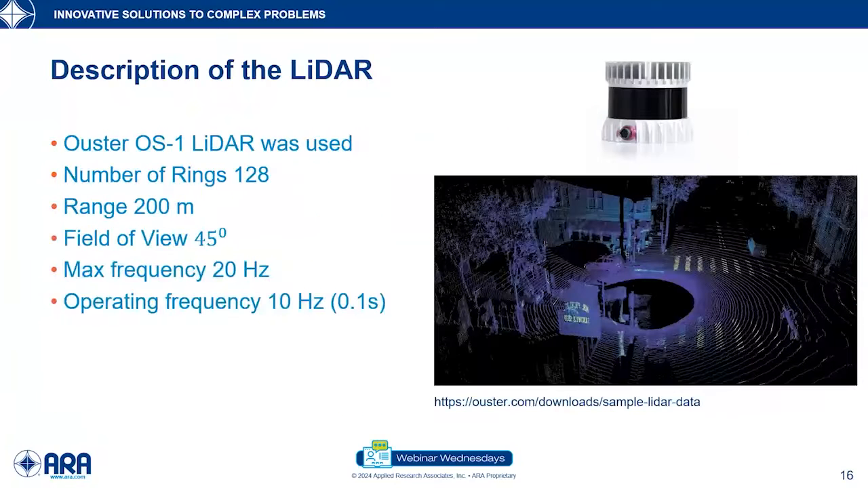This is the LiDAR that was used in this study. It's a LiDAR manufactured by Ouster, named OS1. It is a rotating, or in other words, a mechanical LiDAR. So the LiDAR sends and receives pulses as it is rotating. As a result, because it's rotating and receiving the signals, we obtain ring-shaped scans as shown in this figure below.